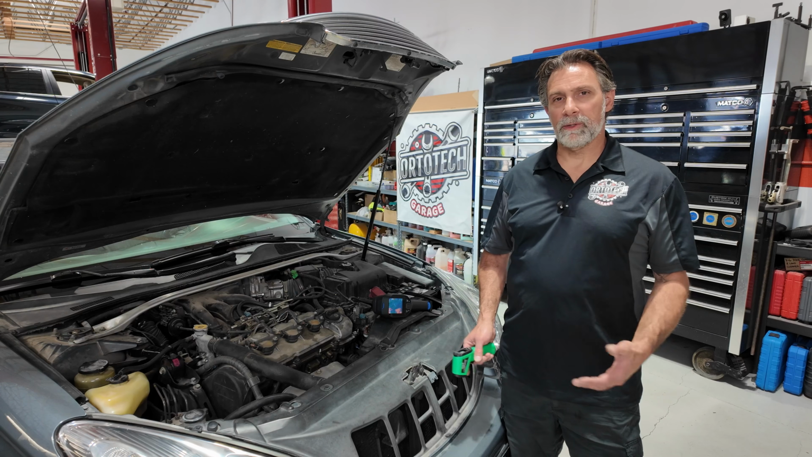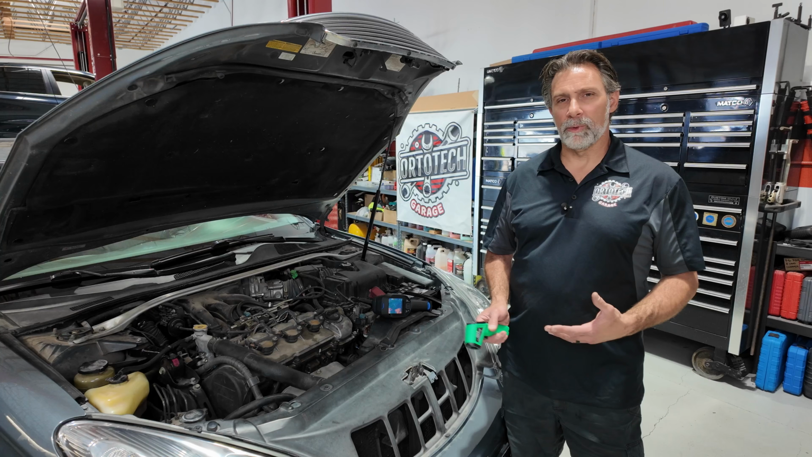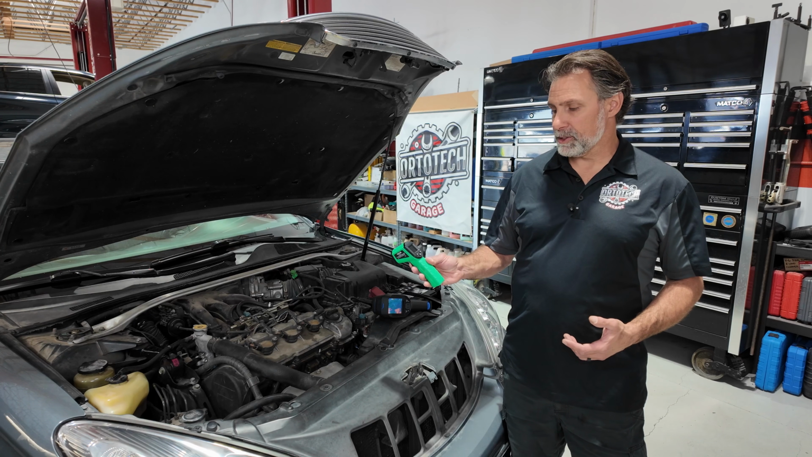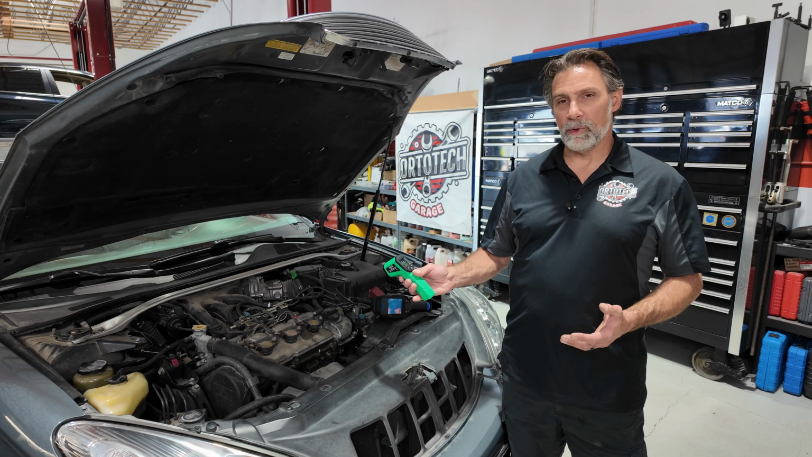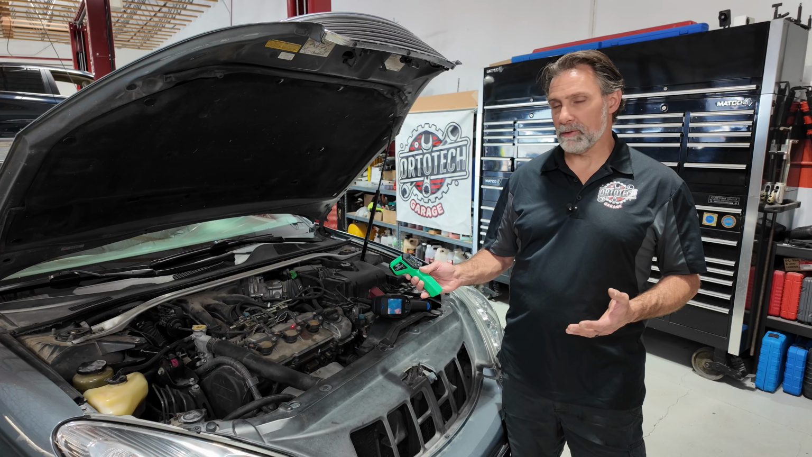Brought a vehicle over here so I could demonstrate a couple of things for you, but I wanted to give you a brief overview before we do that of what I've been using. I've got here this infrared thermometer. This is just a typical style where you hold the button down and you point it at something, a little laser dot, and it's going to give you the temperature reading on it. So this has always been our go-to.